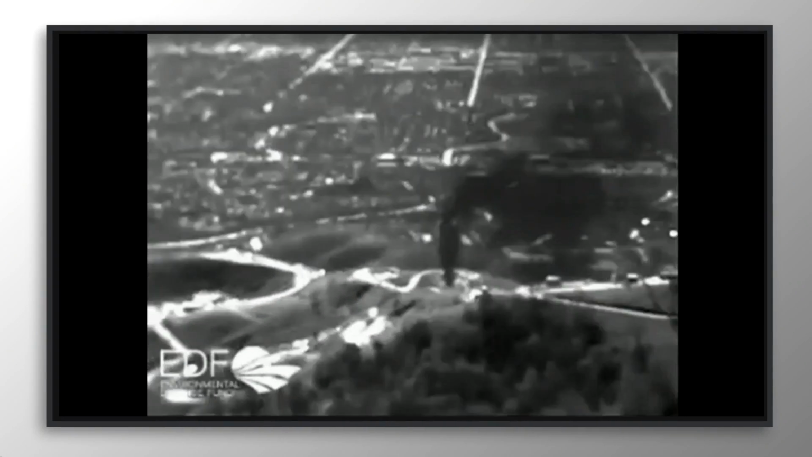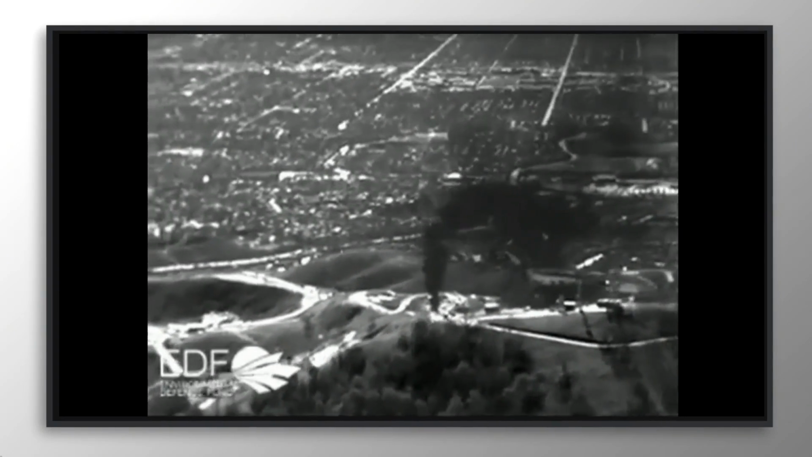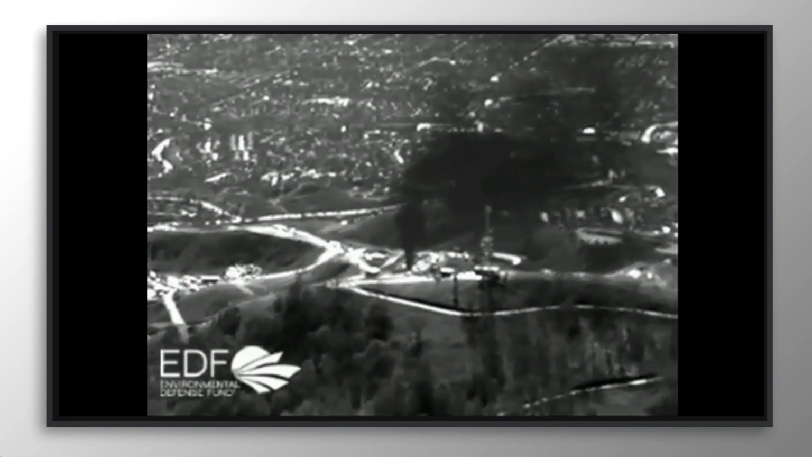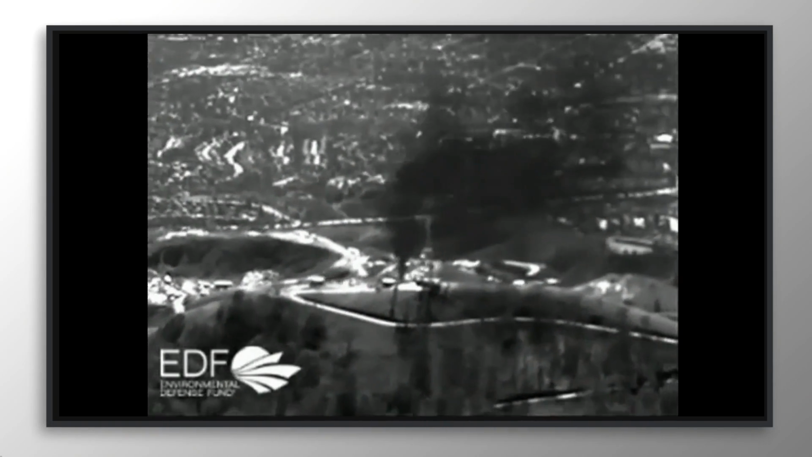We have a video clip of this from the Environmental Defense Fund. It's aerial footage of that spill. Take a look at it. Now you're looking at a rupture within a massive underground containment system. It was first detected more than 2 months ago. It's venting gas at a rate of 110,000 pounds an hour.